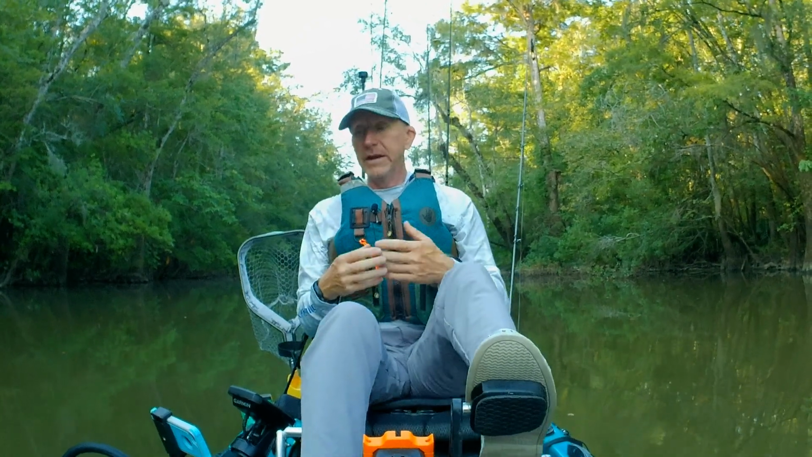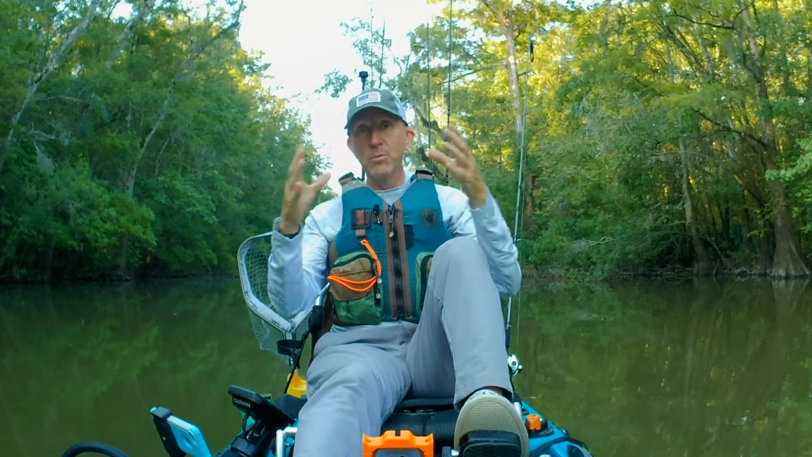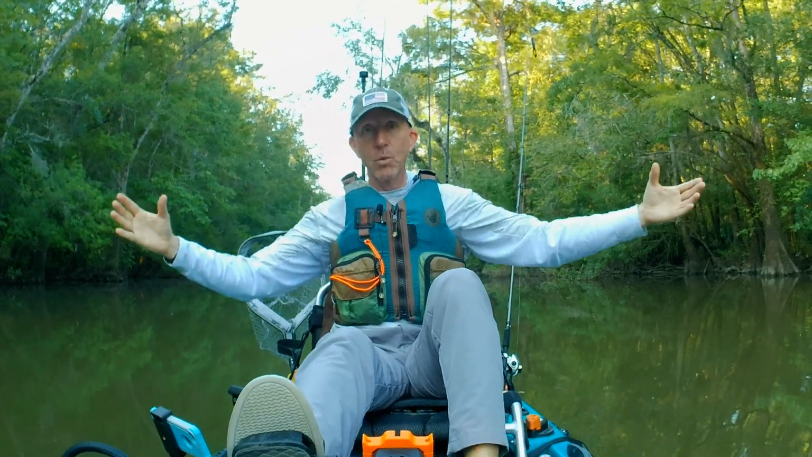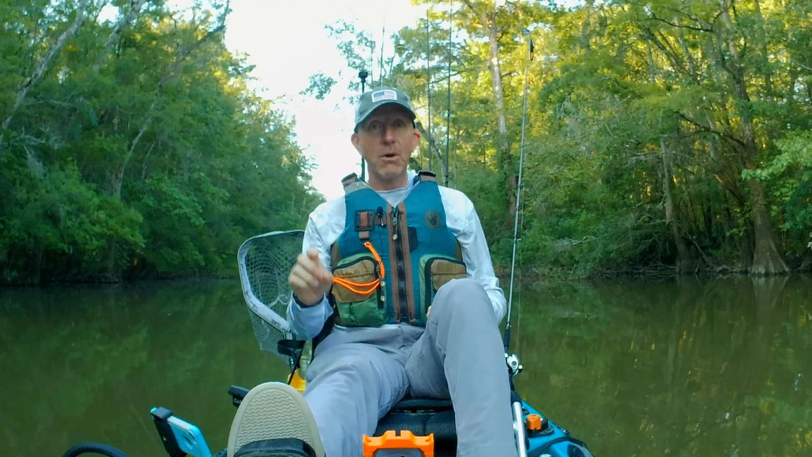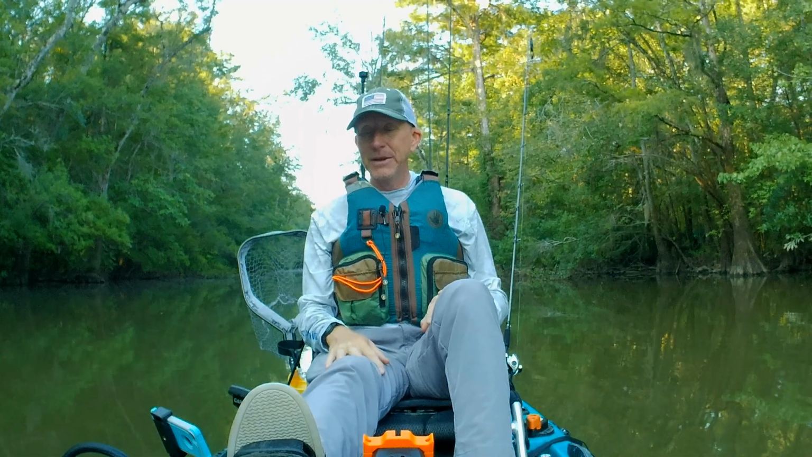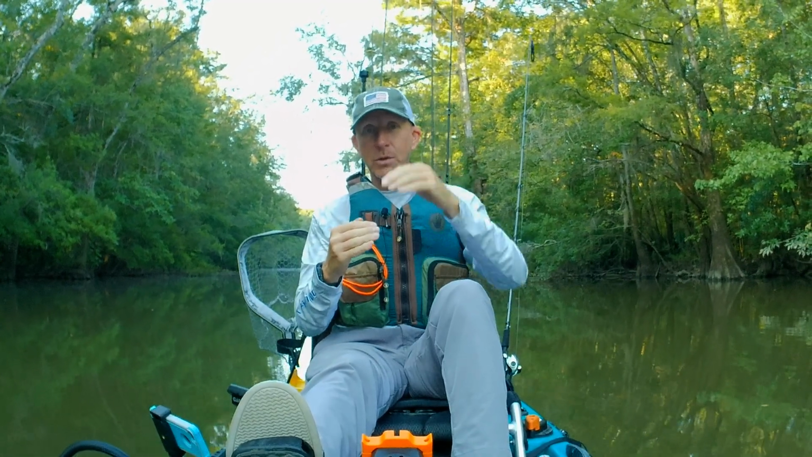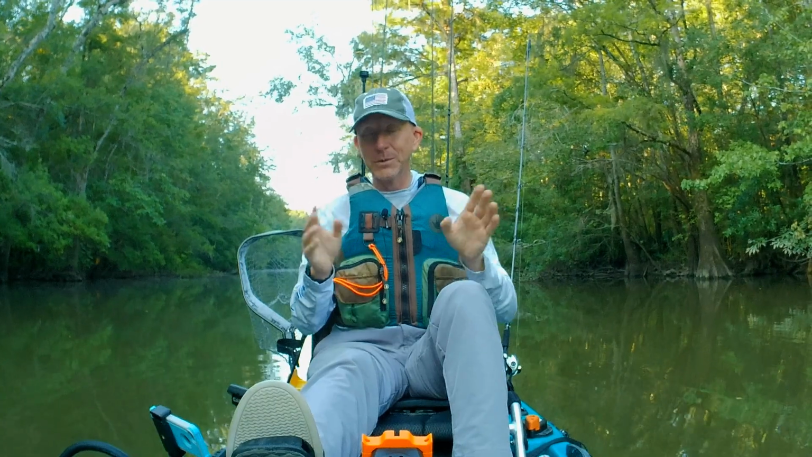So it's an accurate device. It is a good device. You can select beam width, narrow, medium, or wide. You can also mark points on the map where you catch fish. You can switch back and forth between icons. You can have your traditional arches. You can have little fish icons. I don't really care about that.